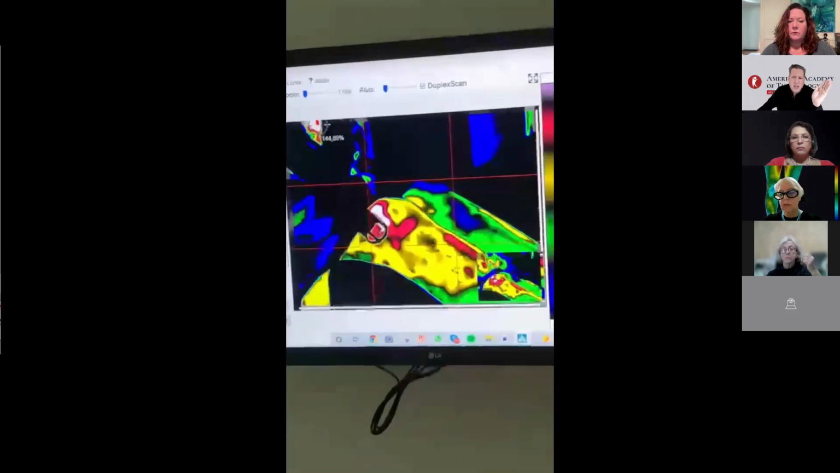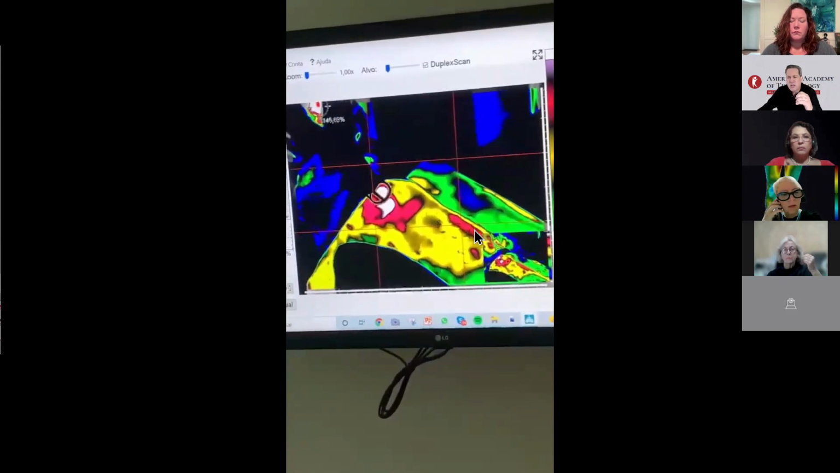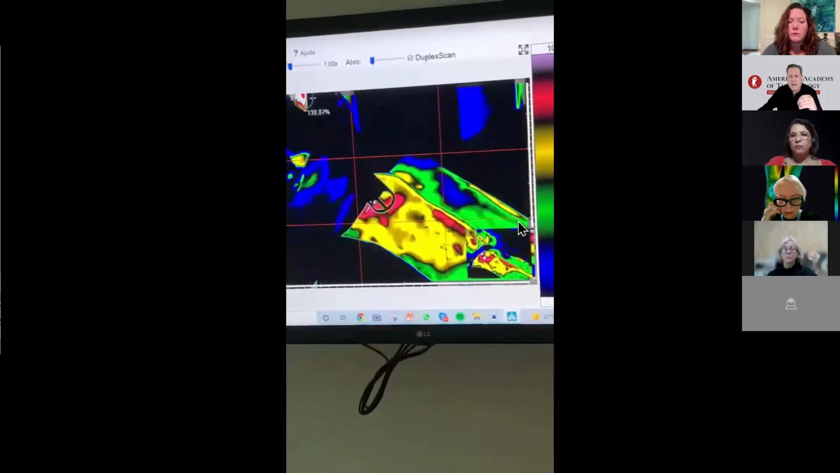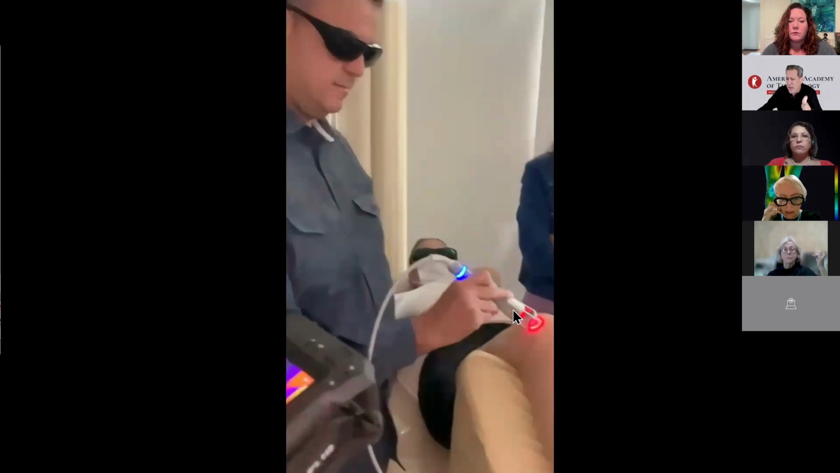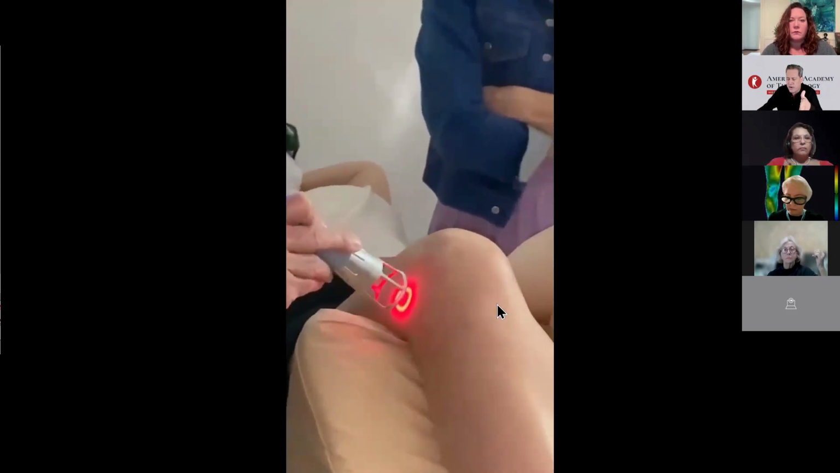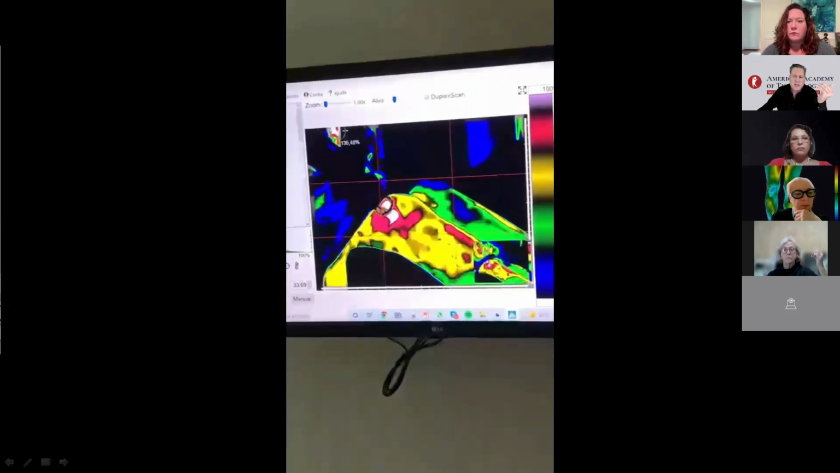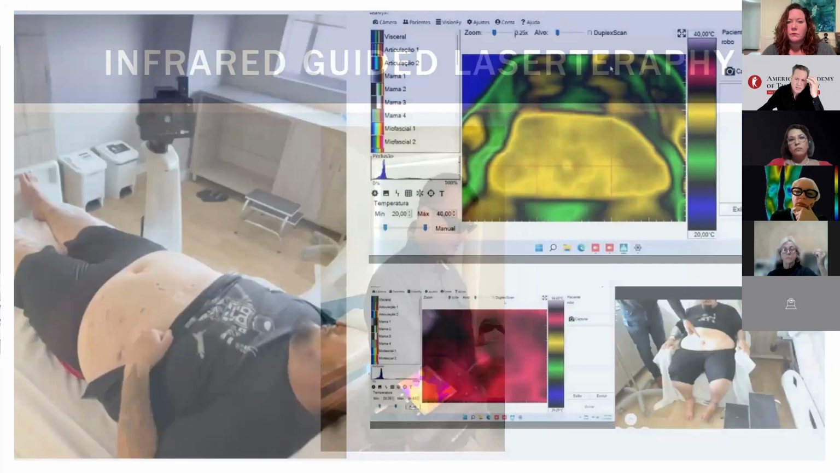Doctors who use infrared guided therapy know the immediate effects of treatment, in real time. This leads to great patient satisfaction, faster recovery, and patient involvement with the treatment. So it's not passive, it's active, and we work with the brain of the patient.